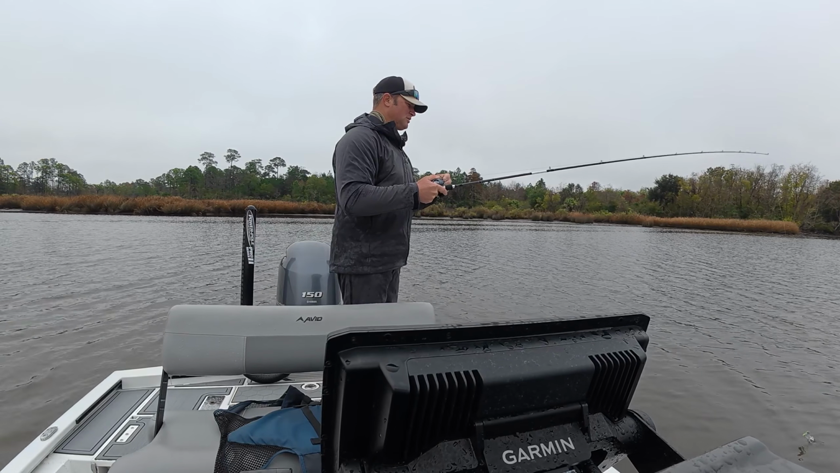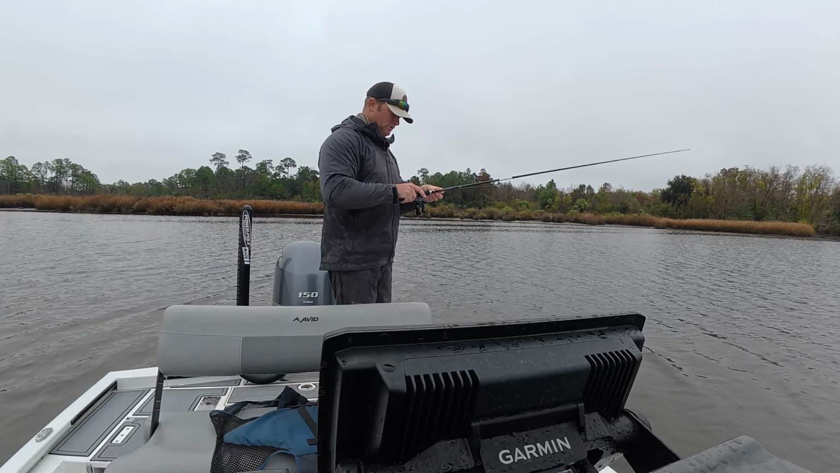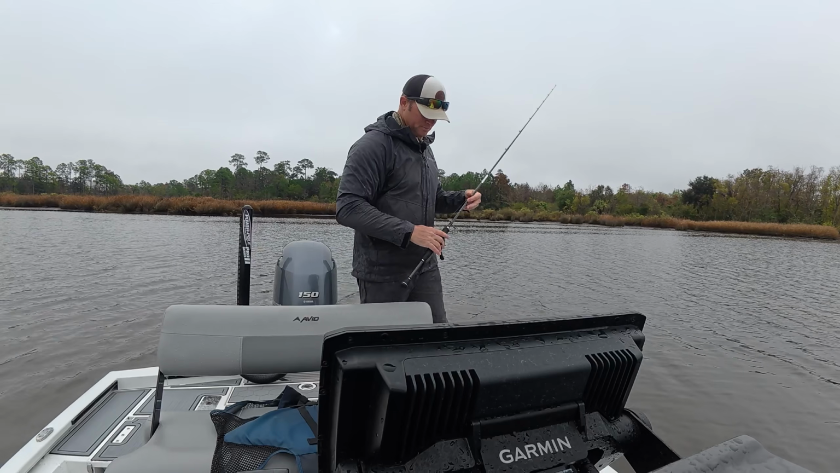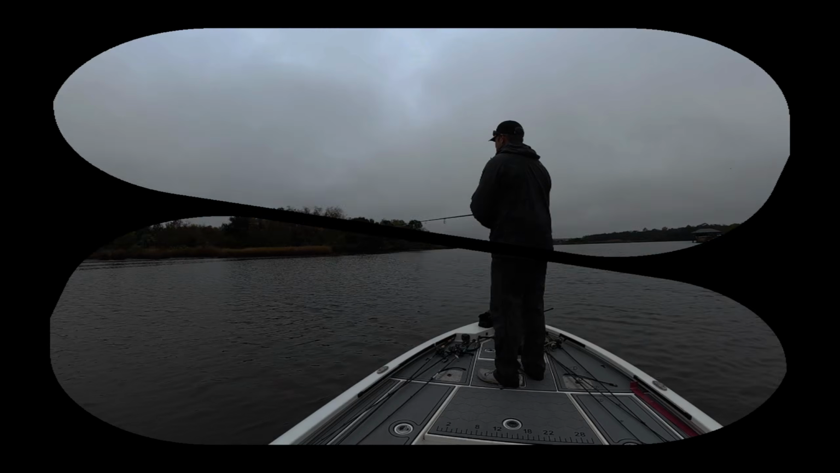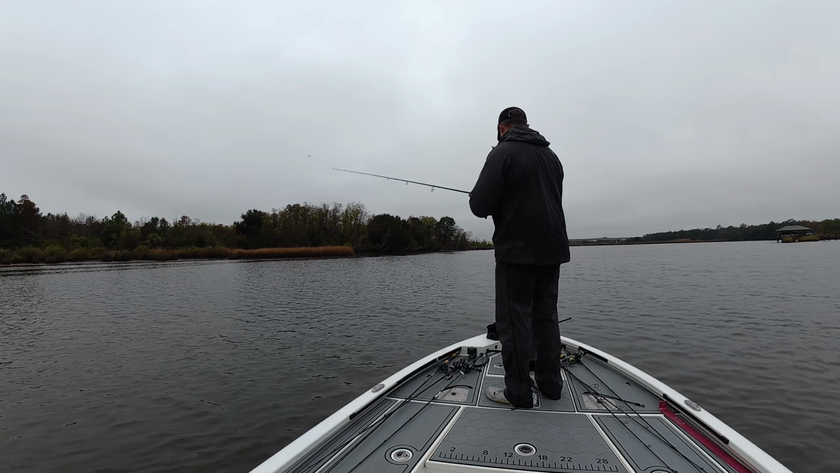Next up will be a small swim bait. See if I can get them to eat a little swim bait tail. See what happens. So I see another school over here.